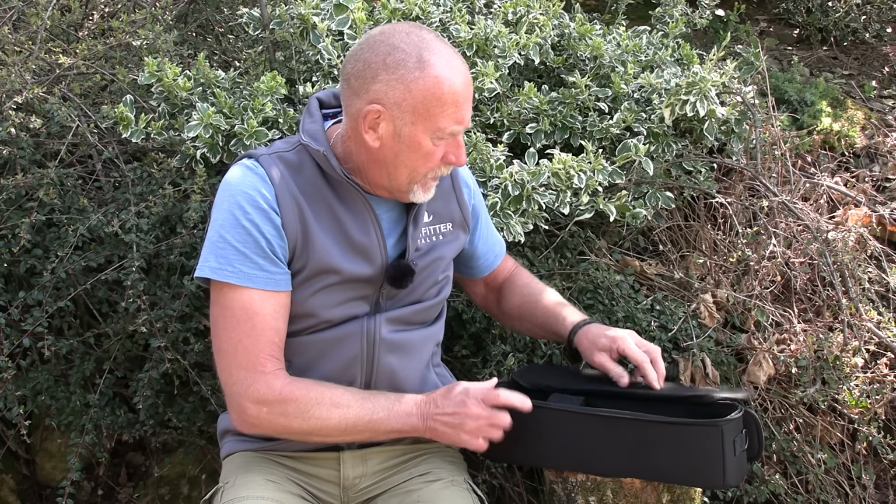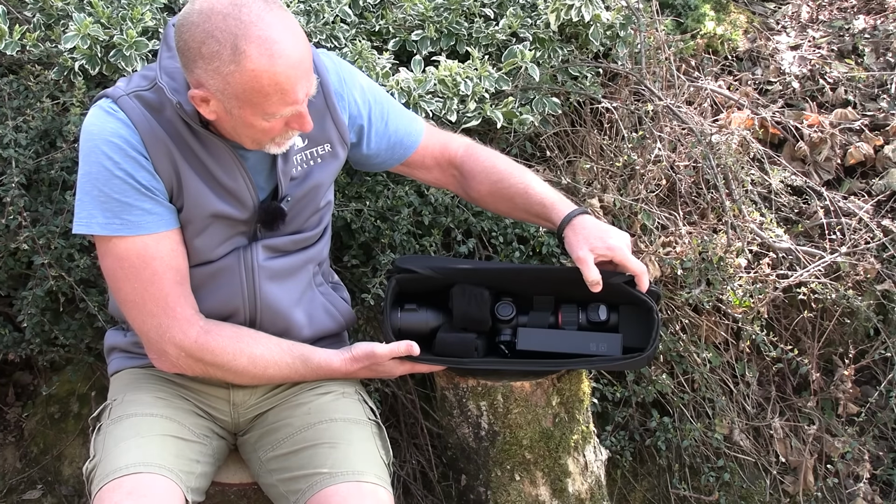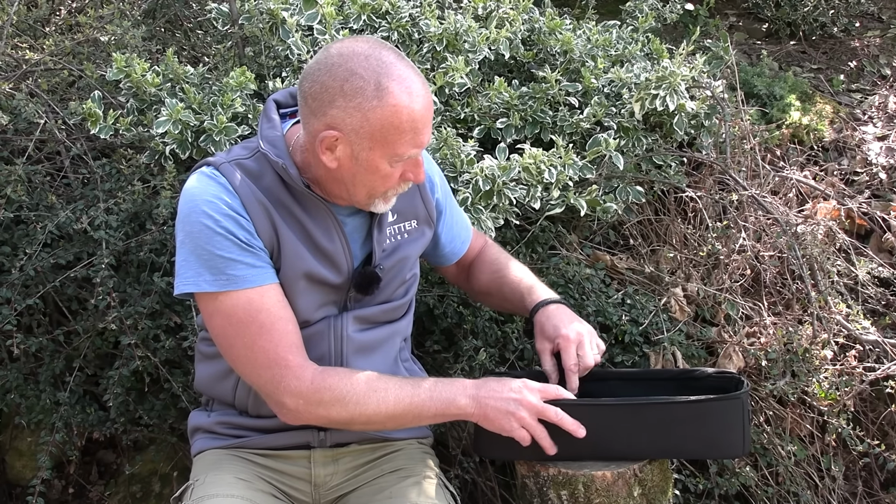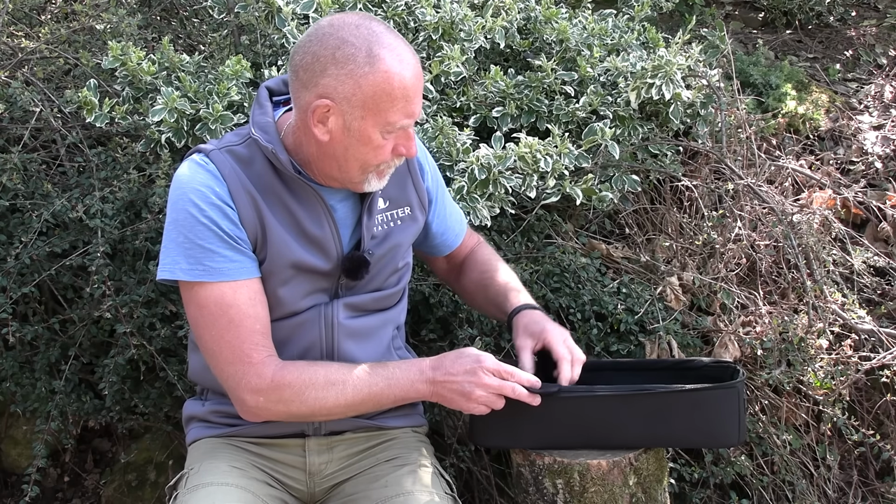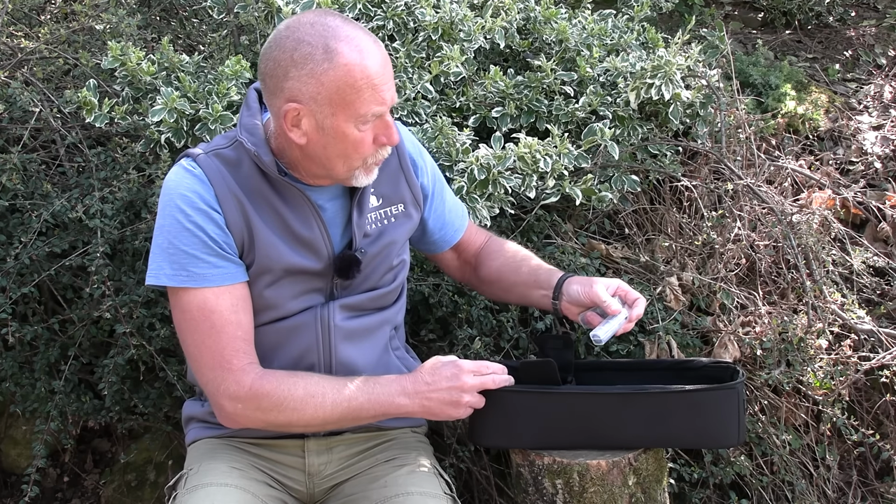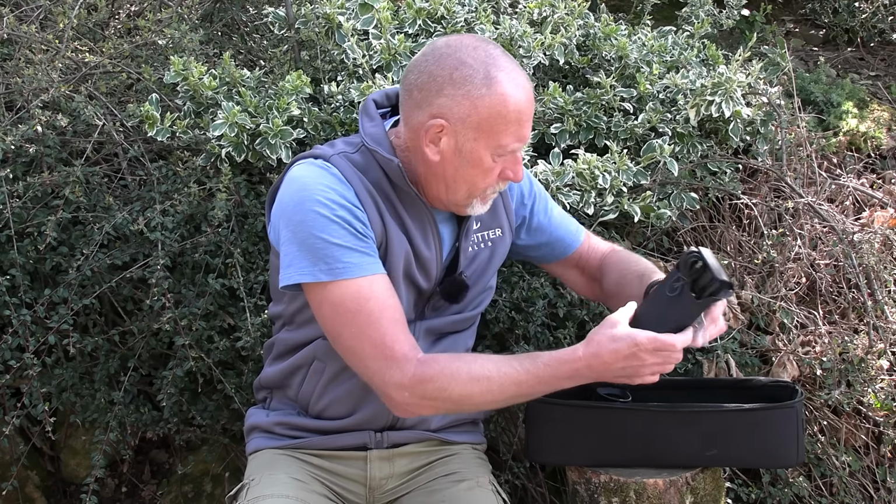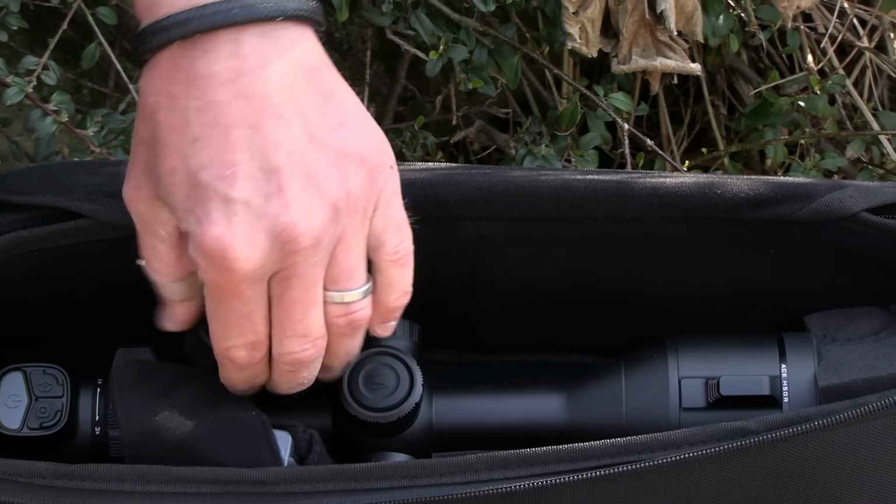Nicely packaged again. Everything is very neat in here. For transportation purposes, that's really secure, transporting it around in your car, etc. Little felt pouches, actually, those are nice. So 2 batteries come supplied as standard. That extra one was one that I particularly asked for. There's the charging unit itself, velcroed in.